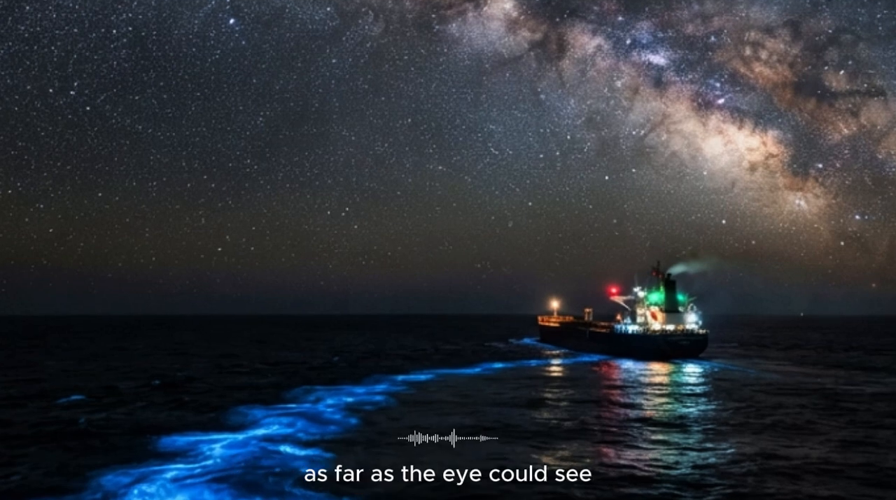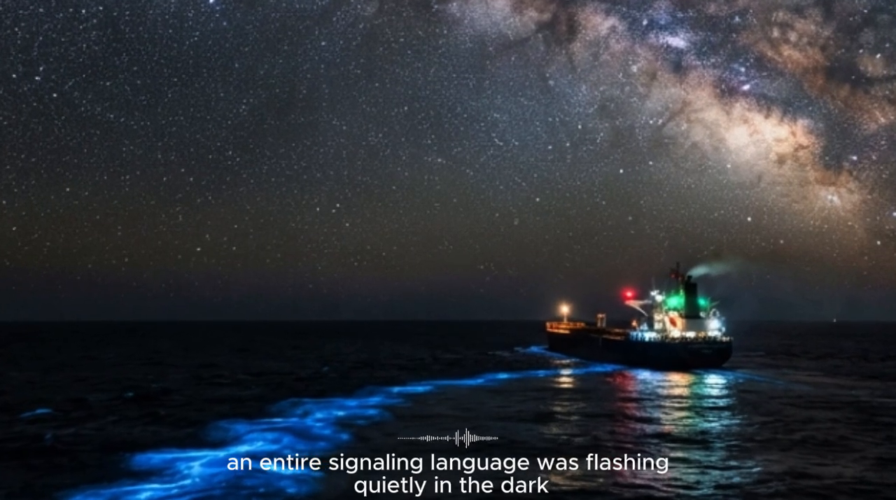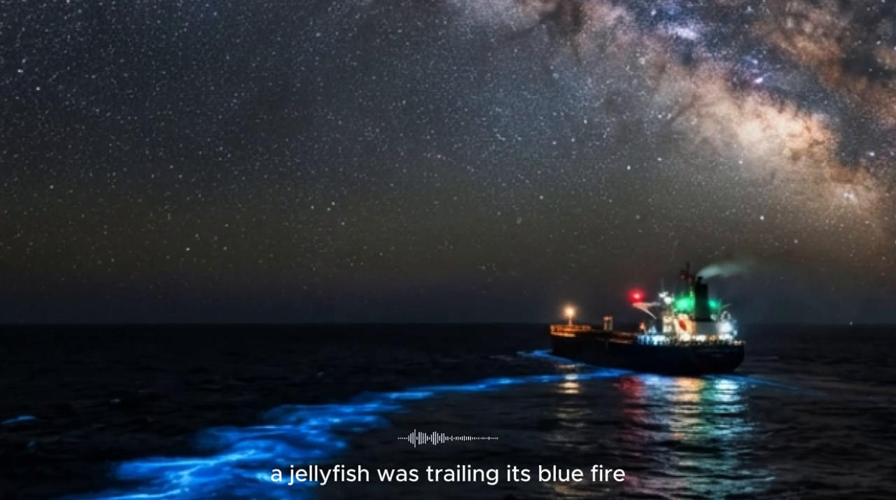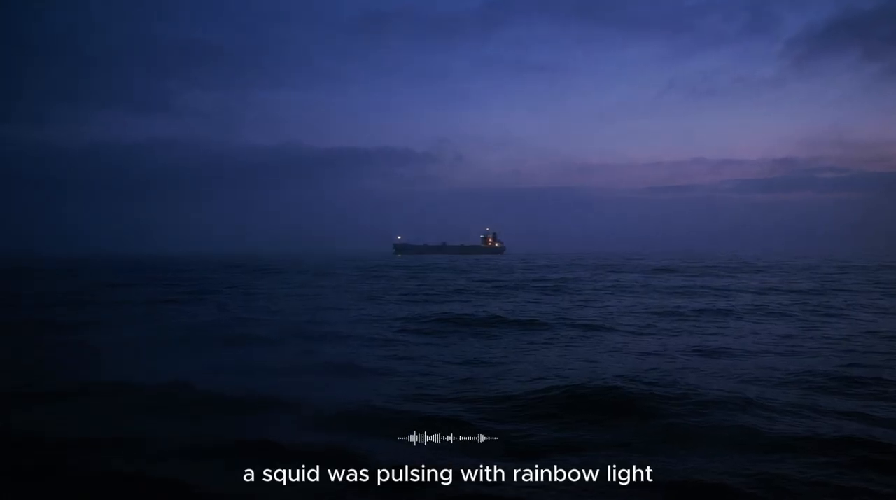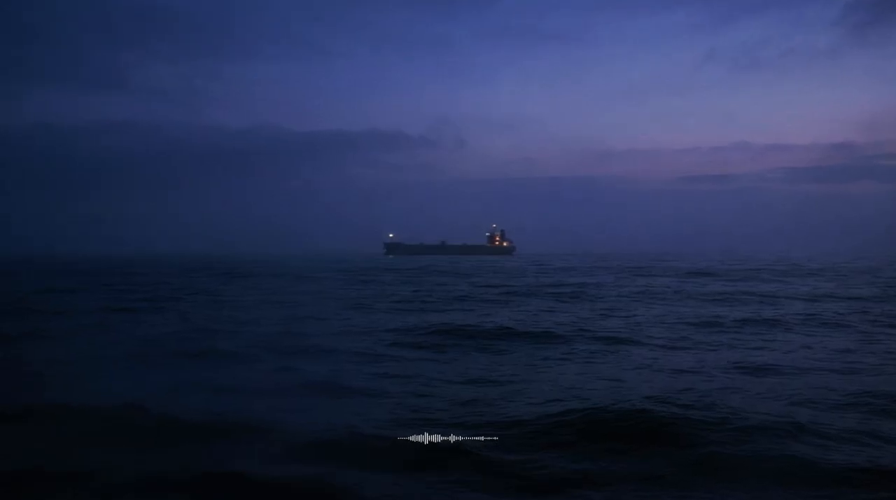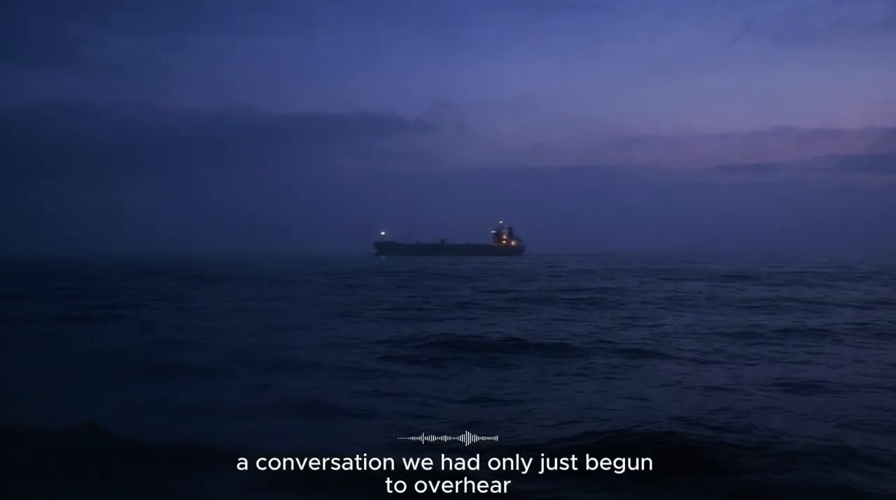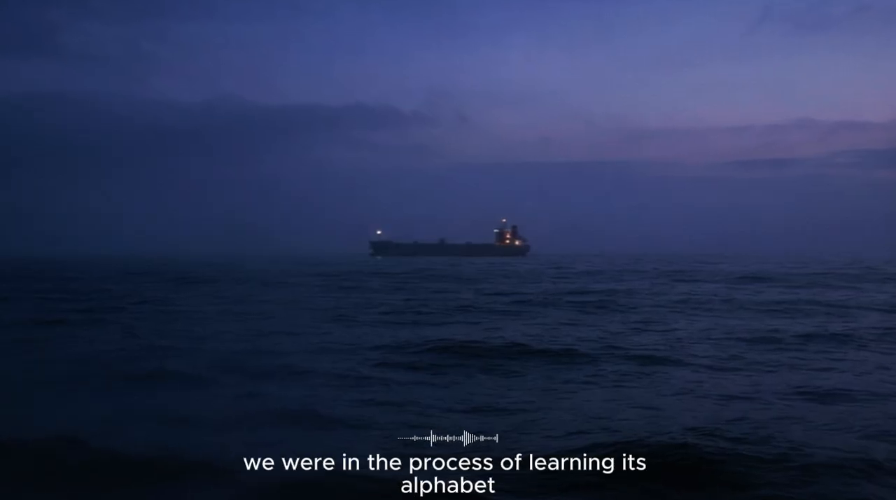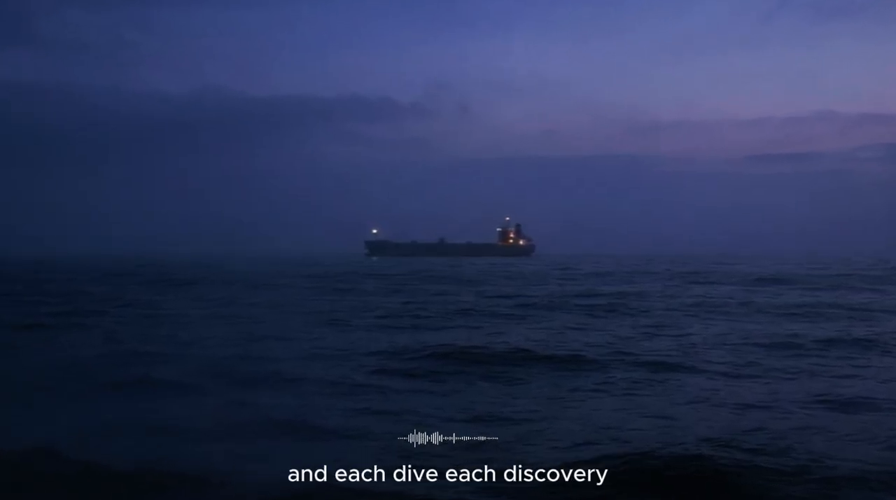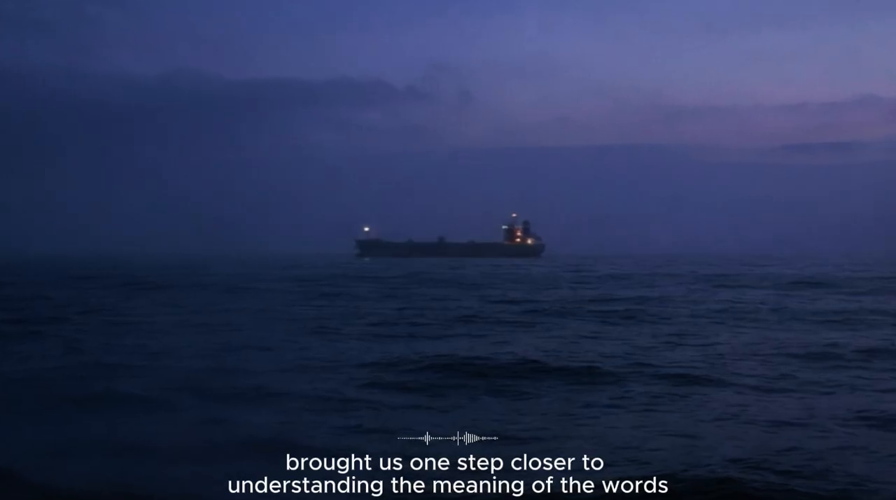In every direction, as far as the eye could see, an entire signaling language was flashing quietly in the dark. A jellyfish was trailing its blue fire, a squid was pulsing with rainbow light, and a tiny creature was releasing its smokescreen of stars. It was a conversation that had been going on for millions of years, a conversation we had only just begun to overhear. We were in the process of learning its alphabet, and each dive, each discovery, brought us one step closer to understanding the meaning of the words.